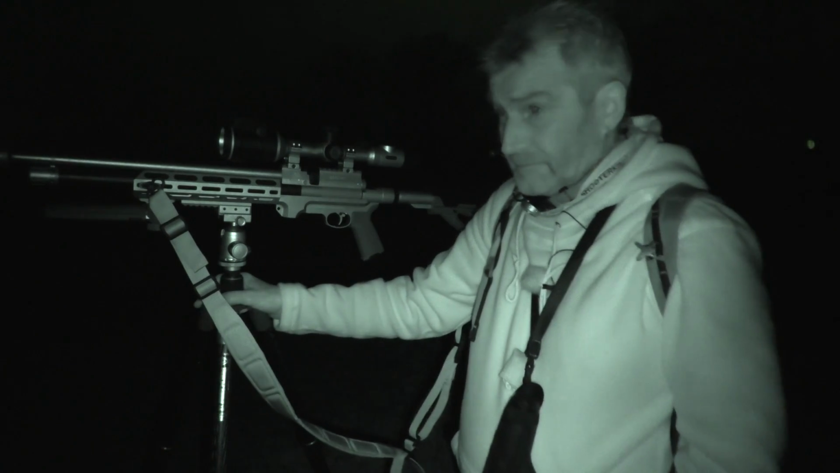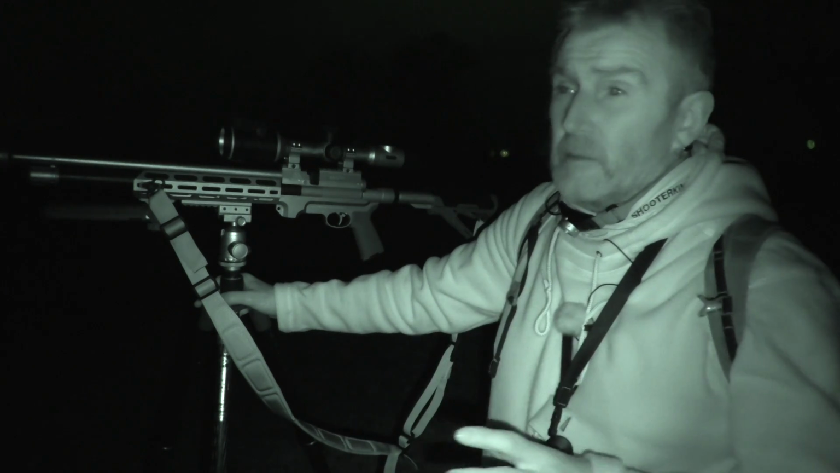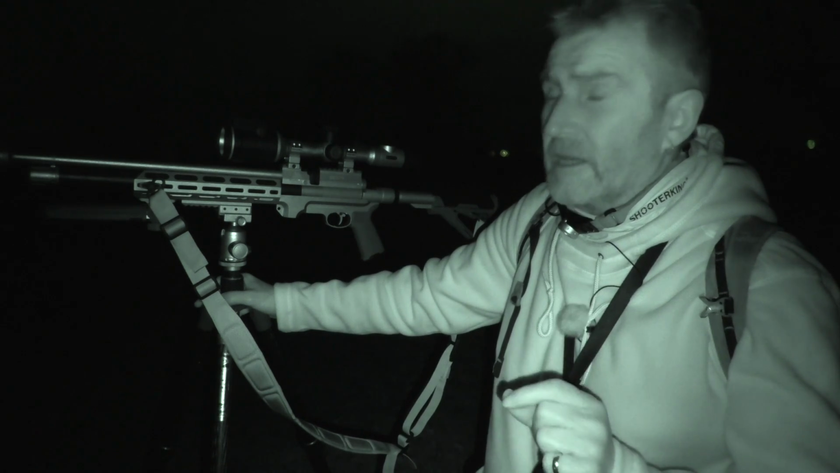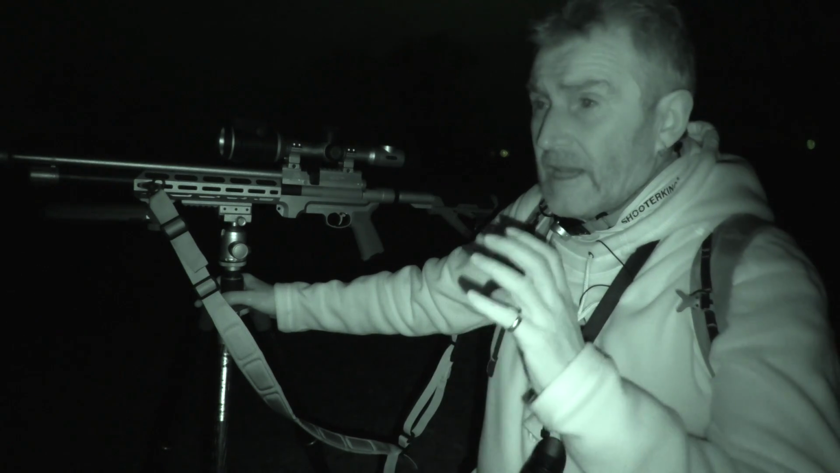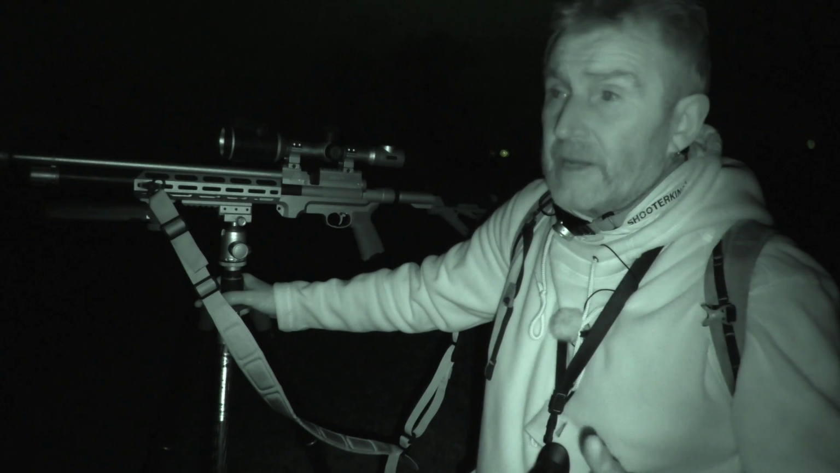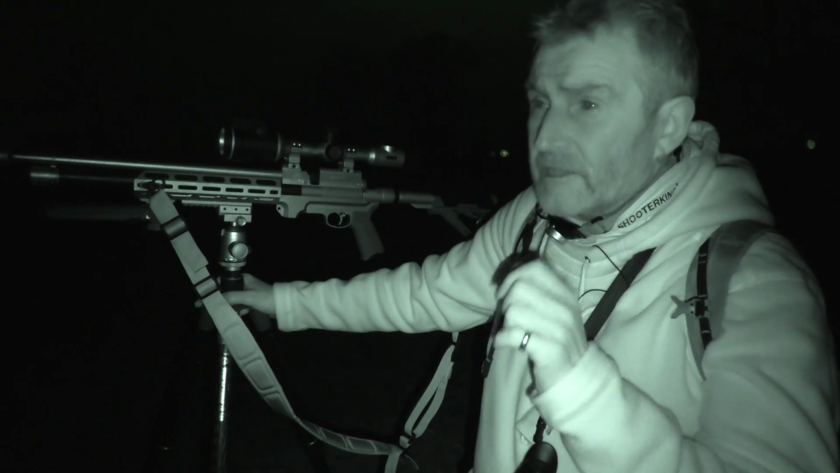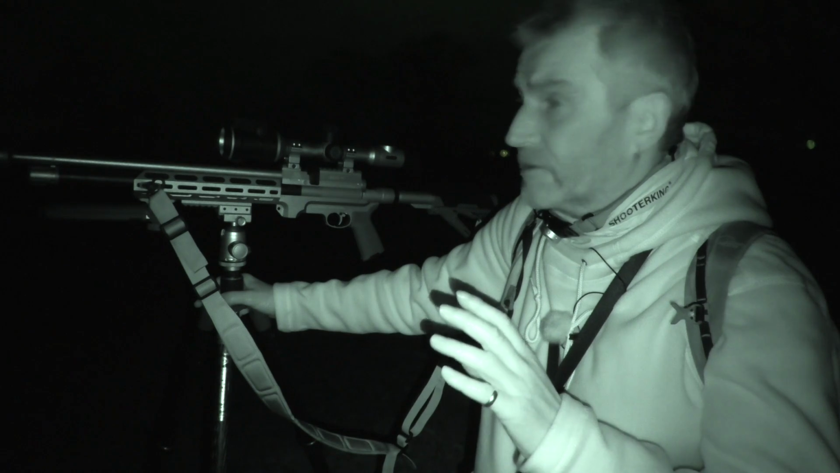The thermal, the Telos, is working superbly, but what I've got to point out is every time you go out, even though the night feels like it's the same sort of conditions, there will be a slight difference, and it's always worth taking the time to adjust the brightness and the contrast, and even the ultra setting. Sometimes the ultra setting doesn't work, you want to drop it down a little bit to the normal setting, the high, but it's always worth trying that slight adjustment, perhaps one notch on the brightness, one notch on the contrast will make a whole different difference.